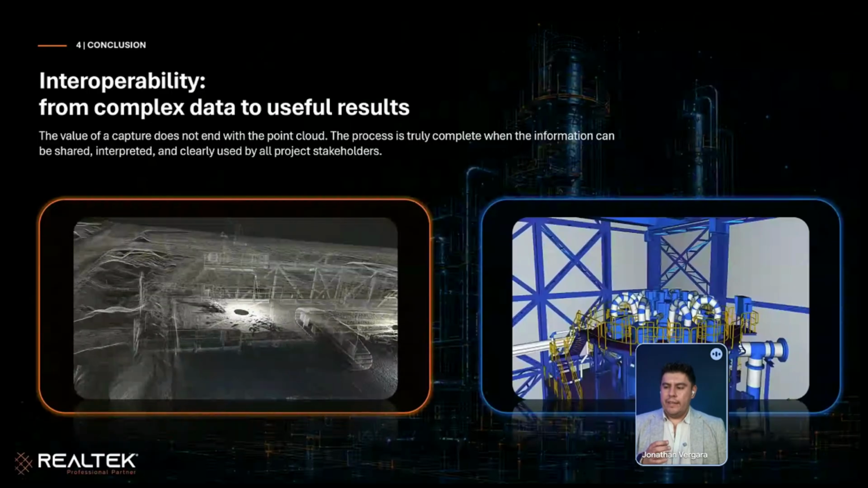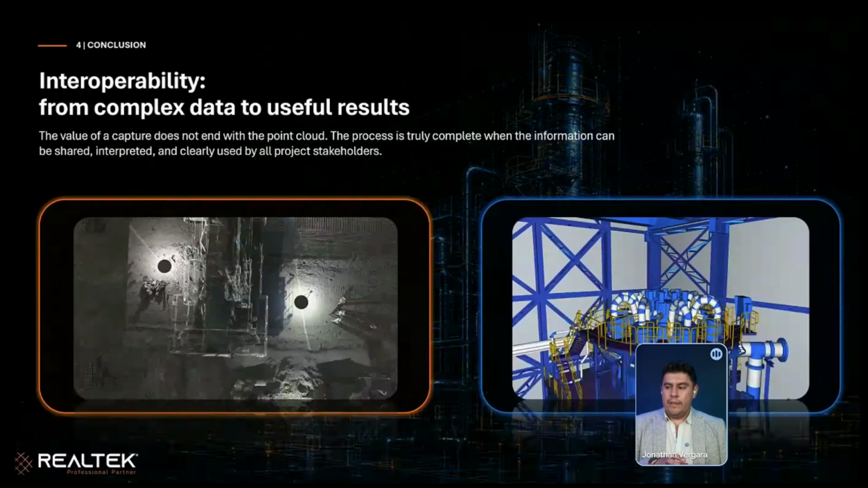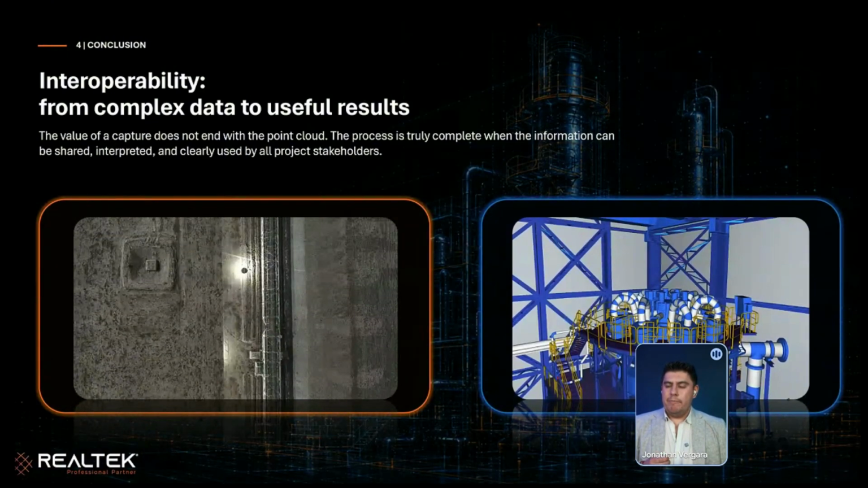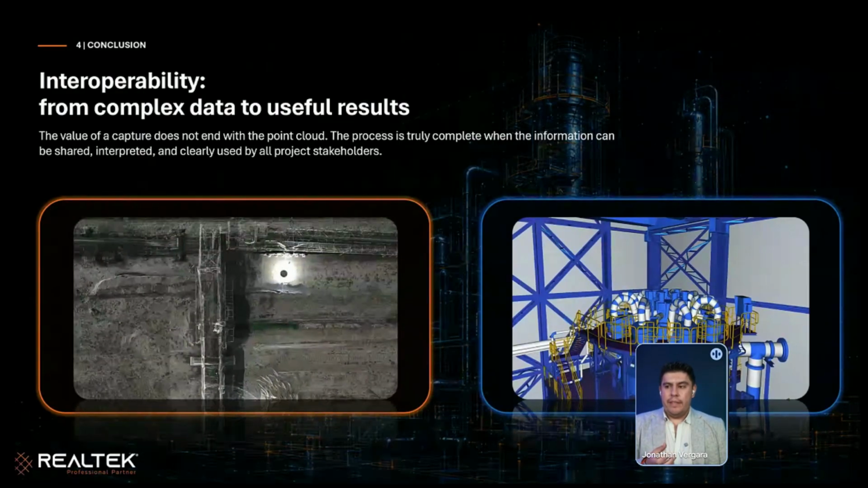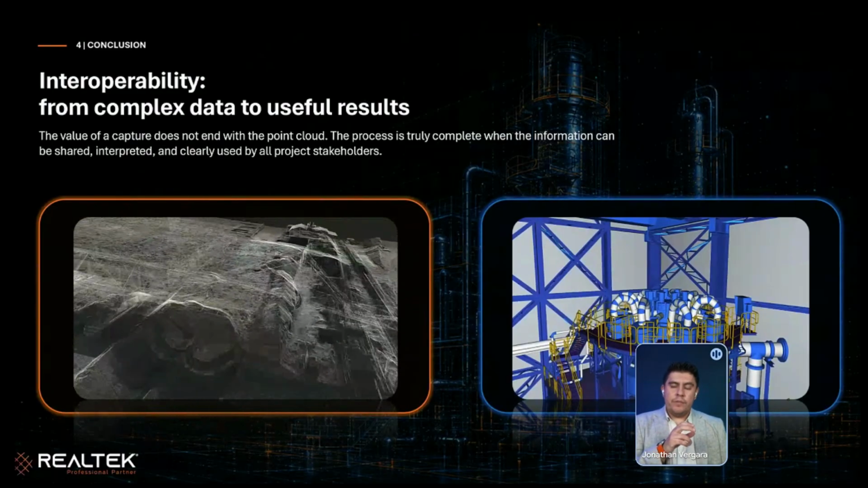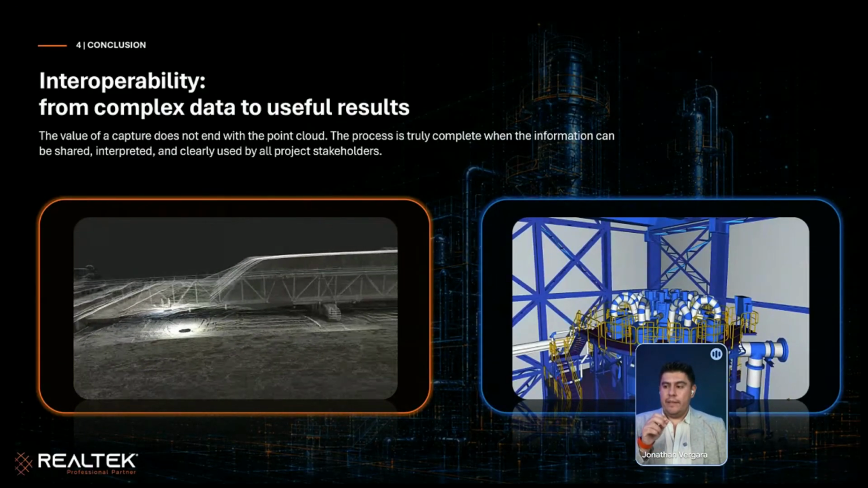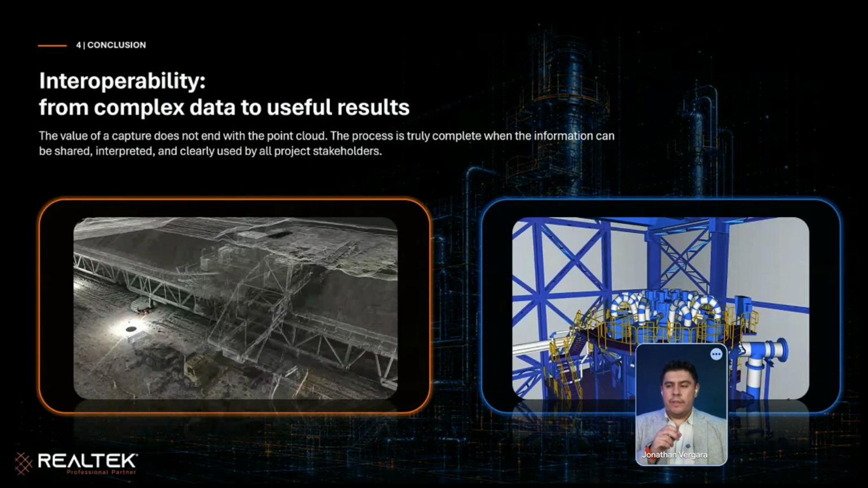So I think artificial intelligence in that part of the process will be totally revolutionary, because it is the slowest part of the process: you need people who look at the point cloud and transform that information into 3D models or drawings, piece by piece. So it is something very methodical and very slow.